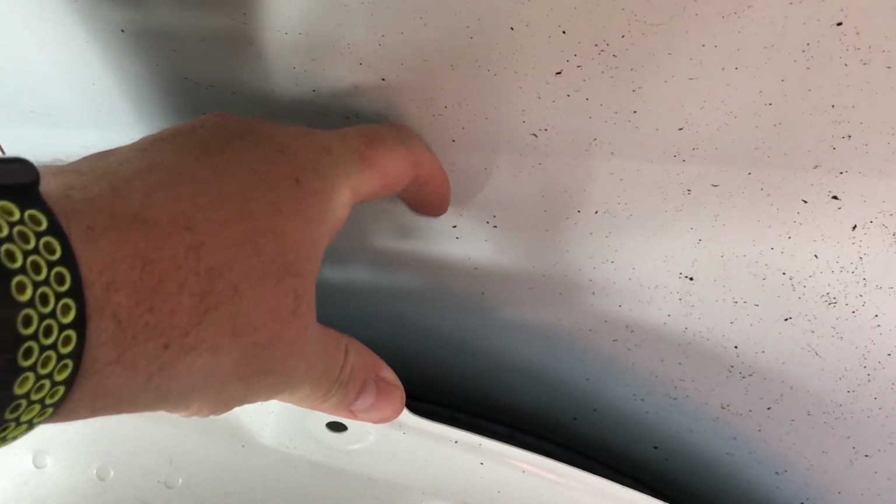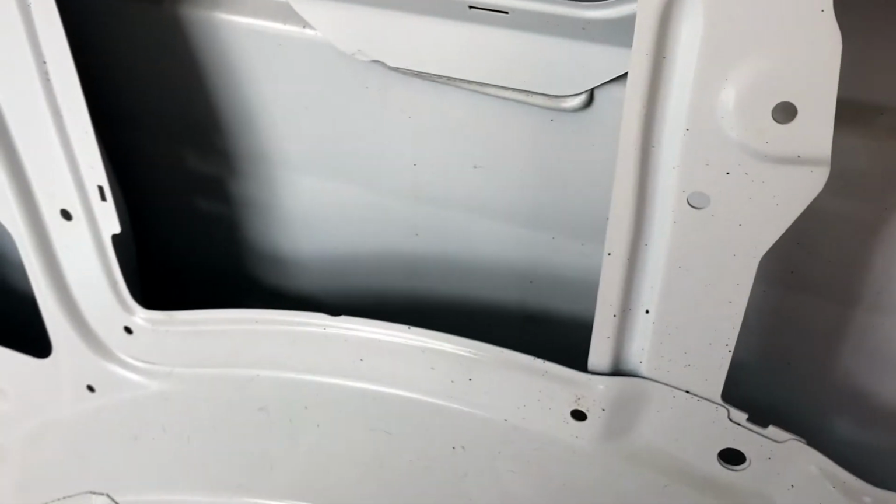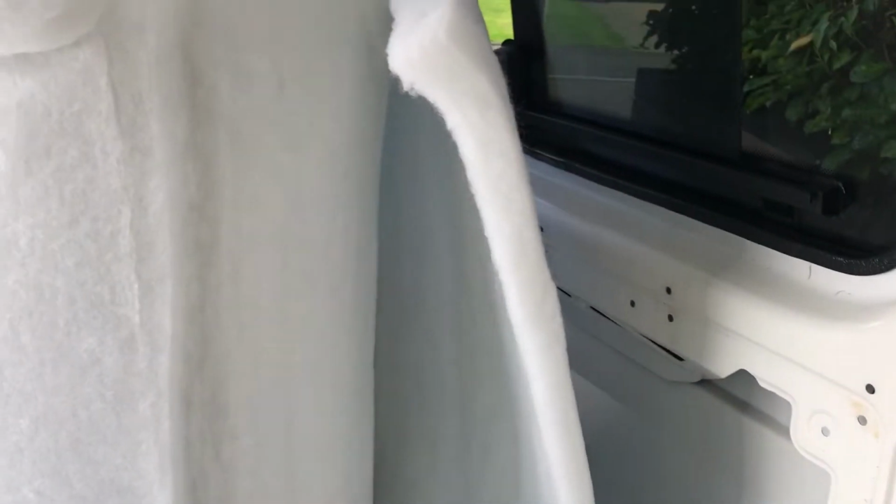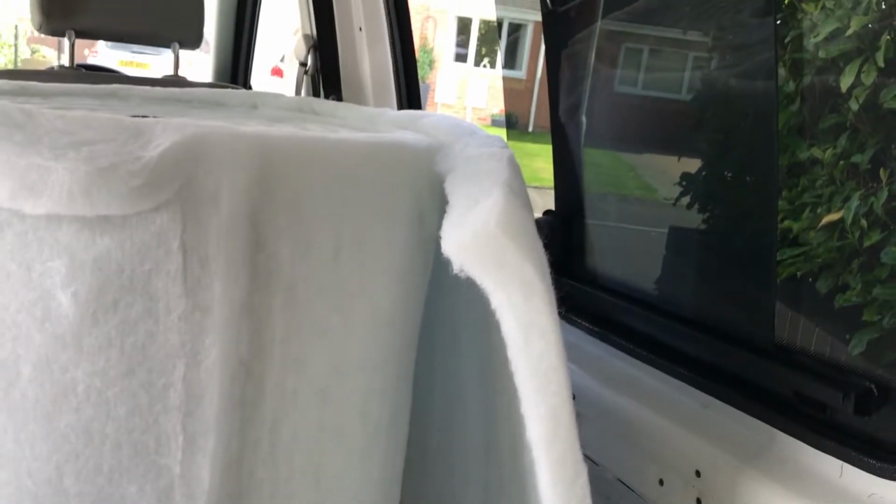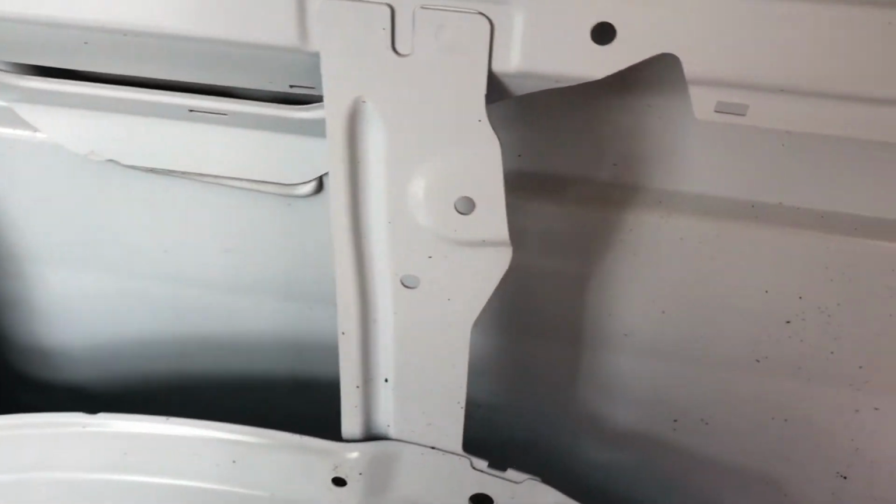And then obviously these, this is quite a wide part there. Need to wash that off a little bit. I'll put the silver stuff in, and I may put a double if I've got enough. I think I've probably got loads. I might put a double layer of that just in the bottoms, because it's thicker.